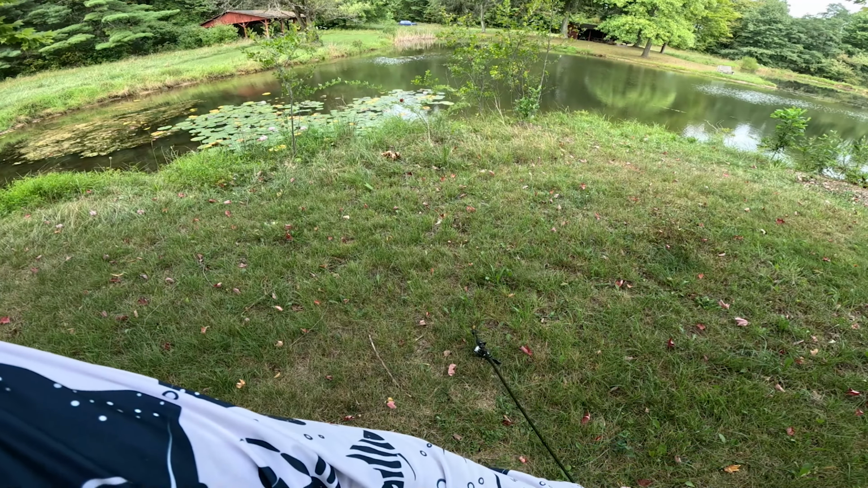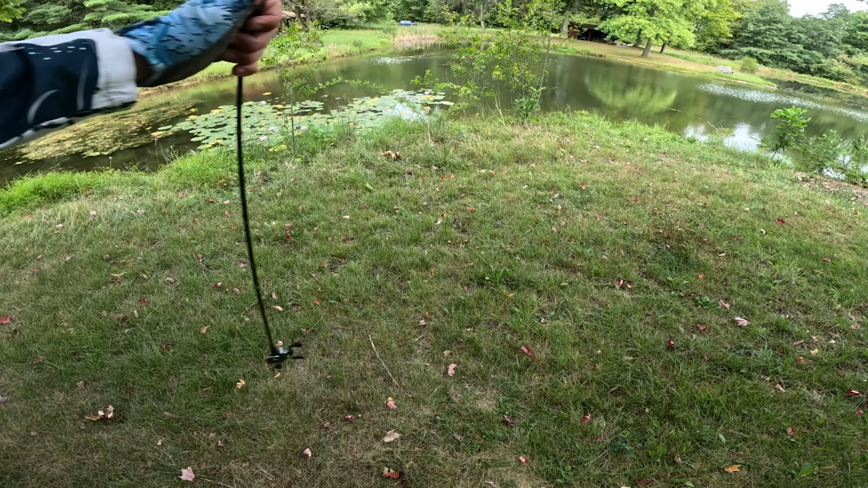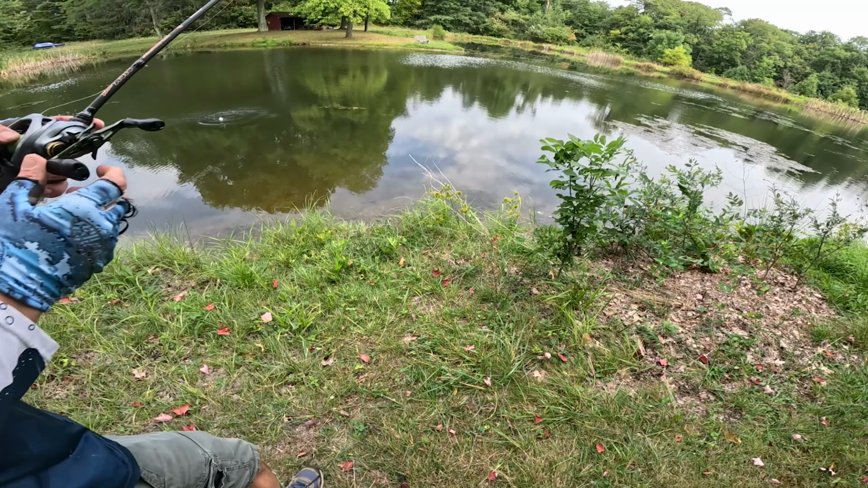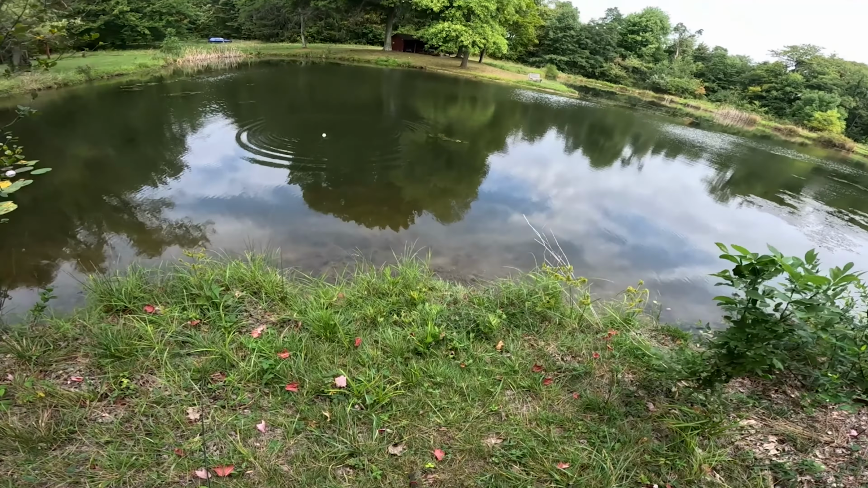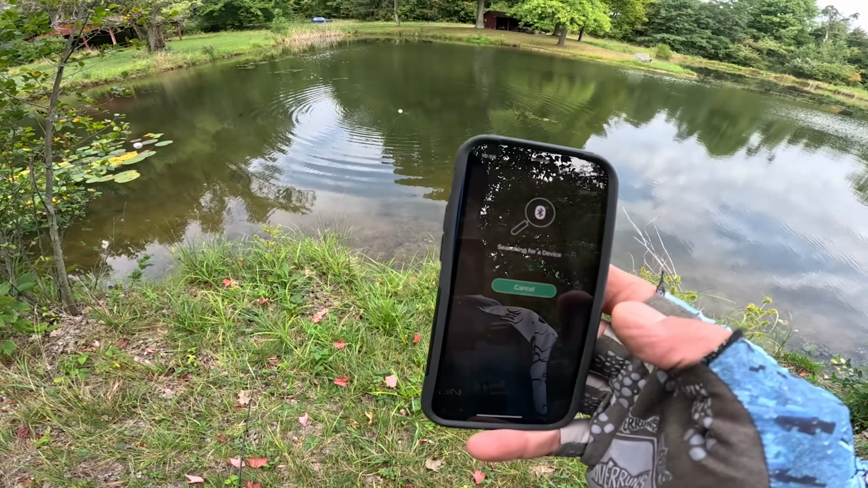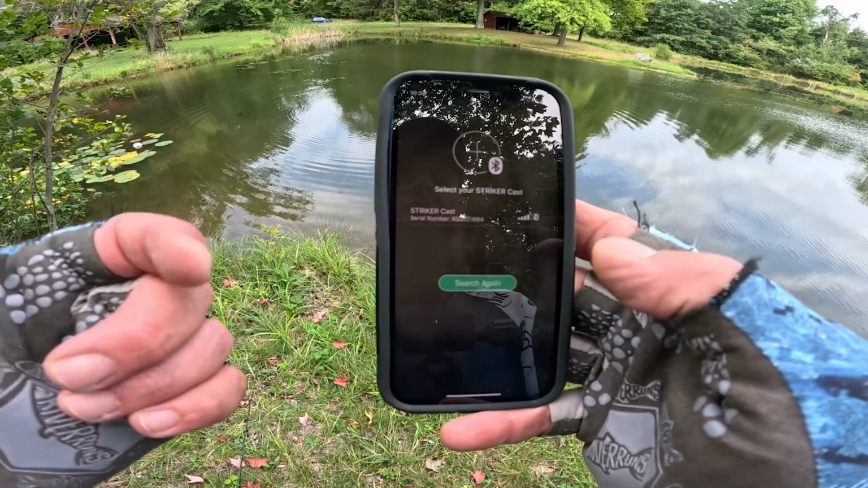All right, so we'll put it in the water. We'll just toss it in. A lot of times you've got to be in the water to get this thing to go, so let's go. All right, it's in the water, it's bobbing. Let me see if we can connect to it. Search again. All right, so we found it.